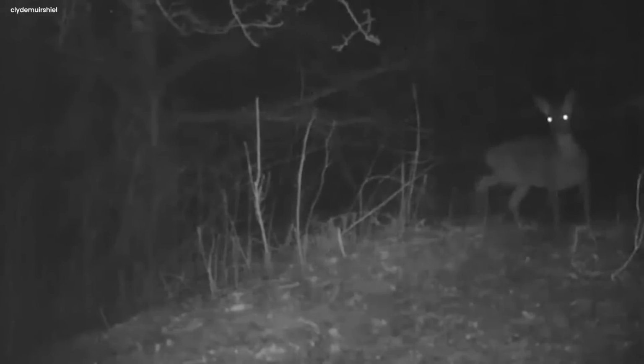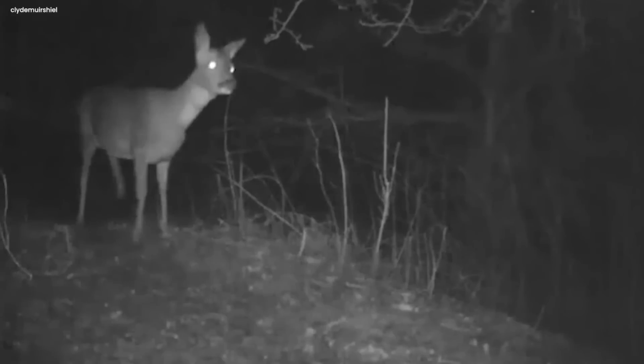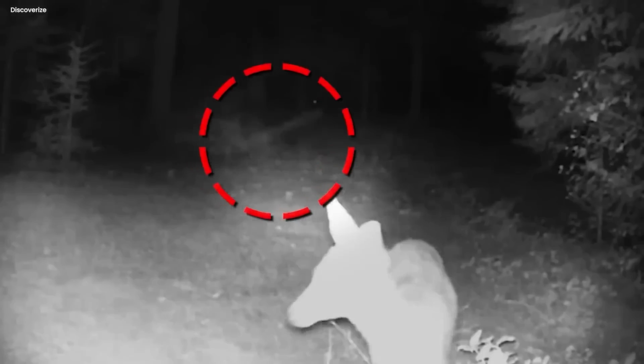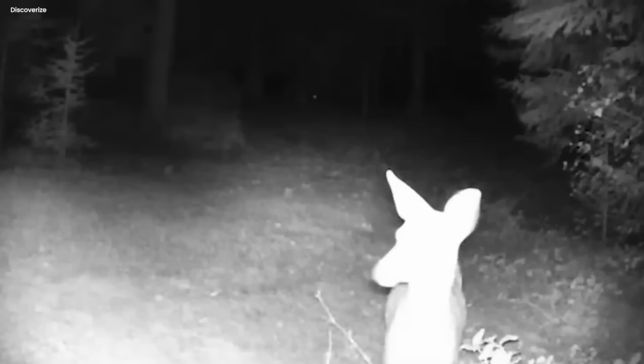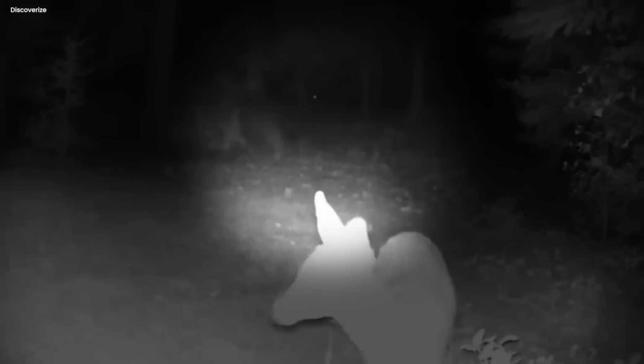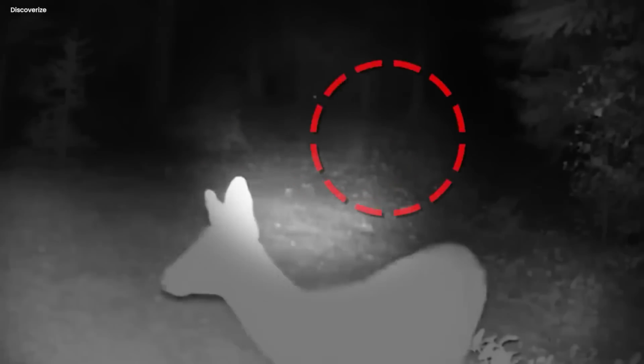The deer's isolation in the midst of this unknown territory added to the sense of unease. Suddenly, out of nowhere, a mysterious figure appeared behind the deer. It had a strange, indistinct shape that left observers with an eerie feeling. This figure didn't walk like a normal person. It glided, defying the laws of nature.